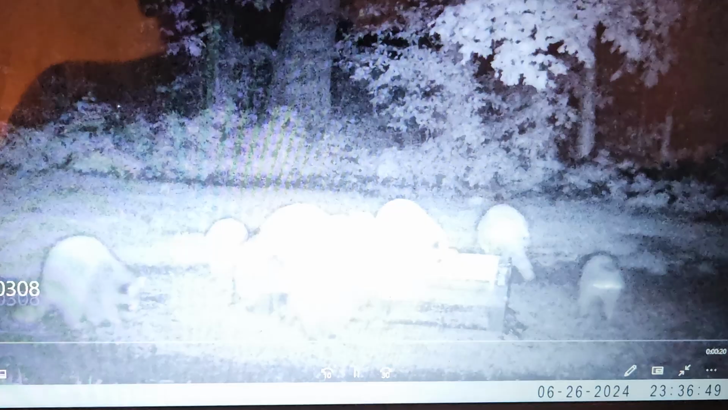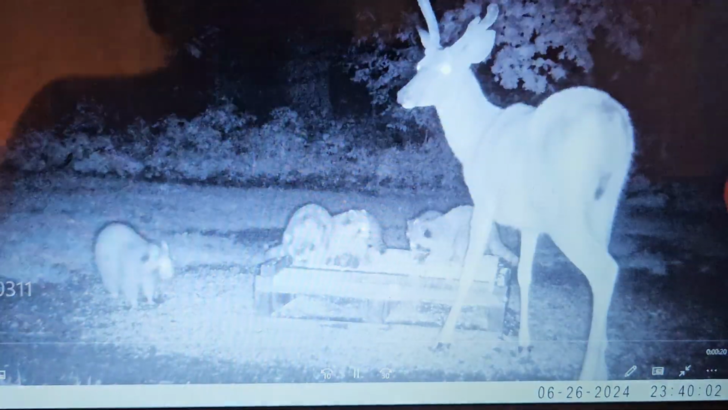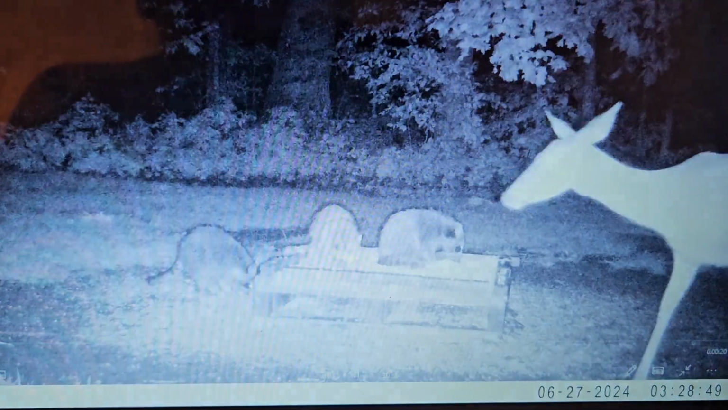Alright, now we're at midnight. Get to 6:27 here. A lot of deer. Is that wide rack buck?